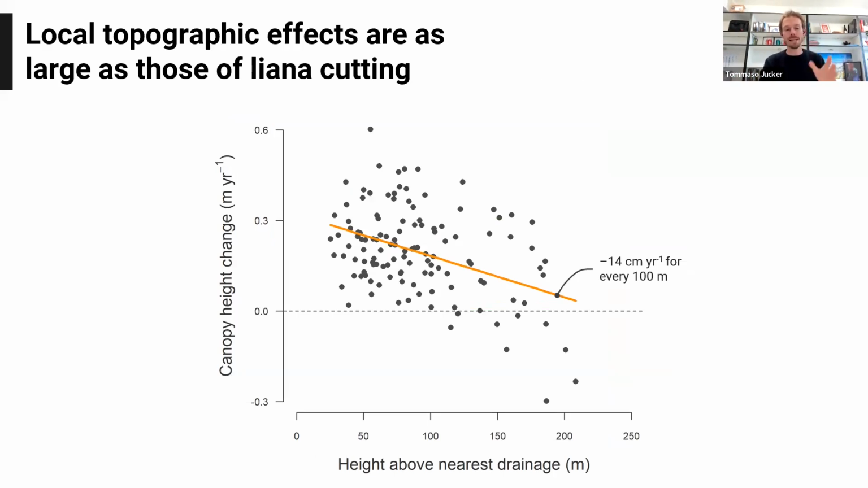So on the y-axis here, we have the rate of canopy height change. This is again aggregated across the entire canopy. And then on the x-axis, we have a measure of the height above nearest drainage, which is basically a measure of how close you are to the river in this landscape. So the higher up you are, the more you are on a ridge, and the lower you are, the more you are in a valley near the river.